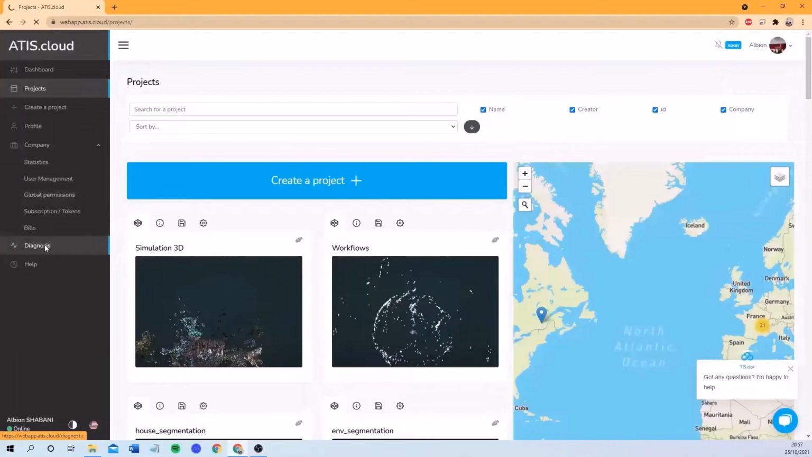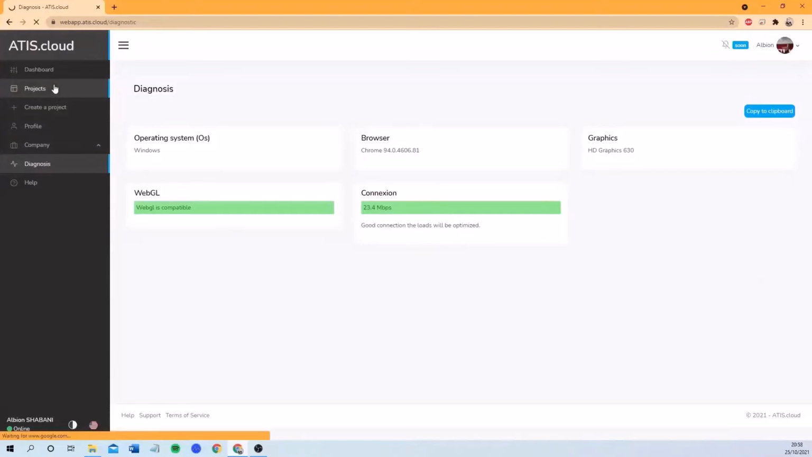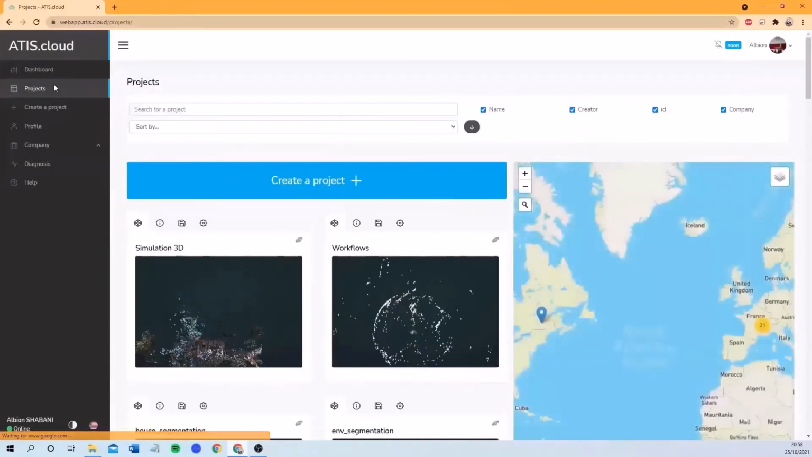And everyone has this window diagnosis where you can check if your system is compatible with ATIScloud. In this case, you need to have WebGL enabled in order to be able to use the viewer. So here you can see that I have a simple internet connection. So everything is okay to continue and work with ATIScloud. Now I'll go back and open a project.